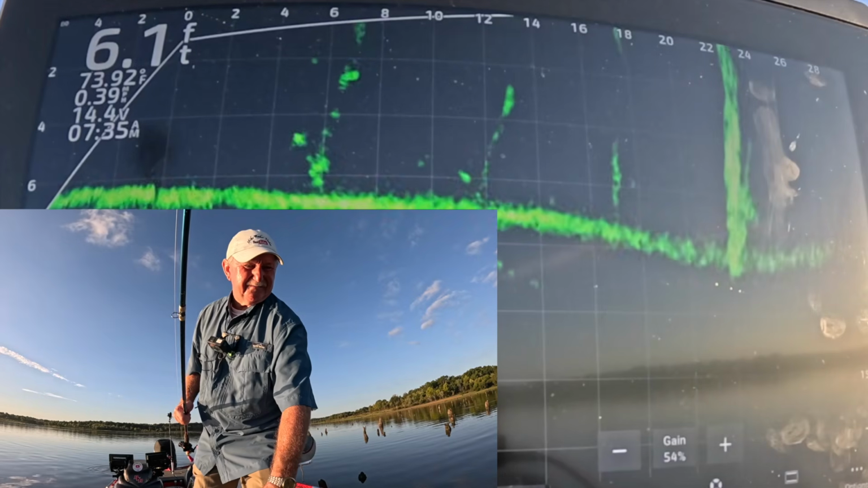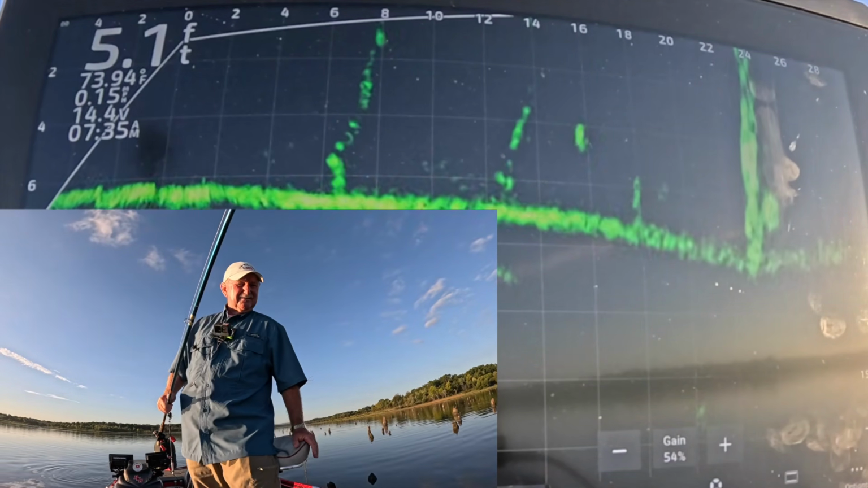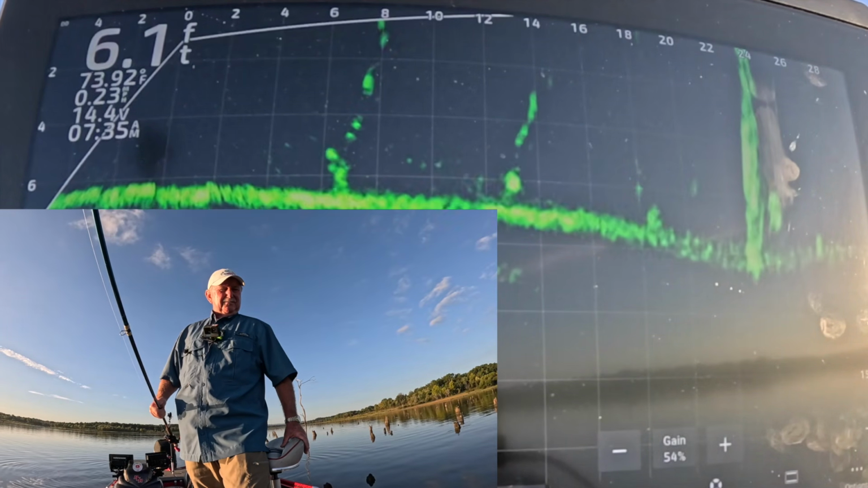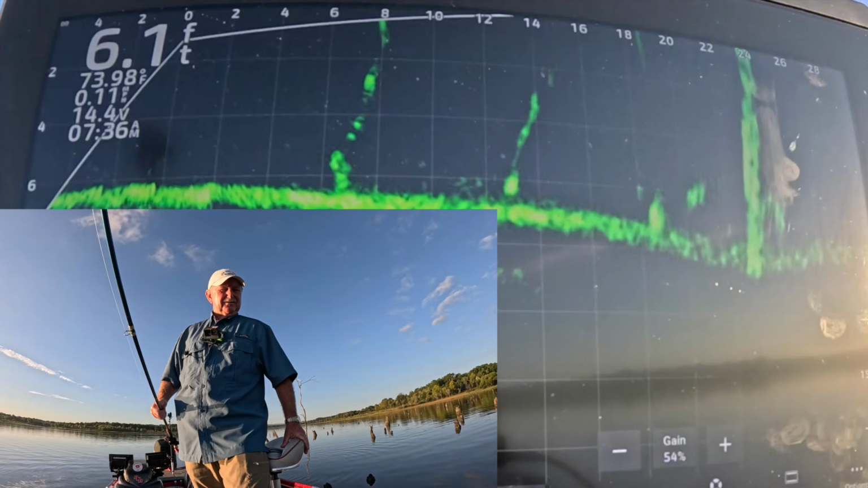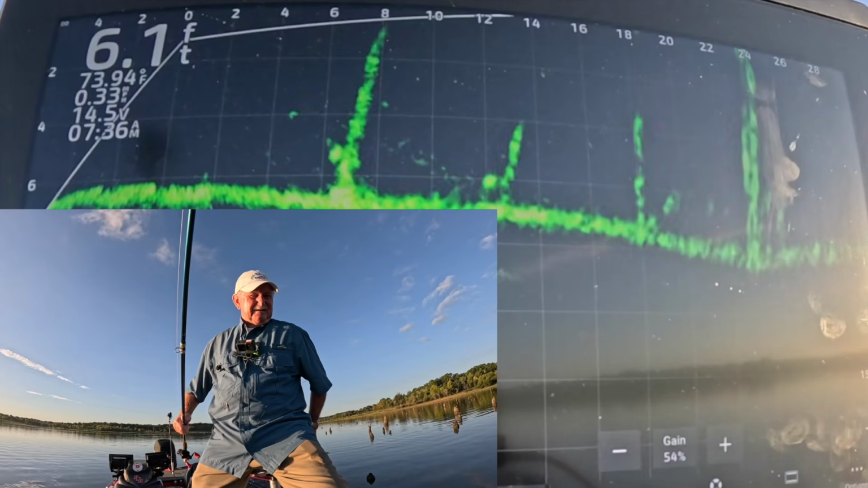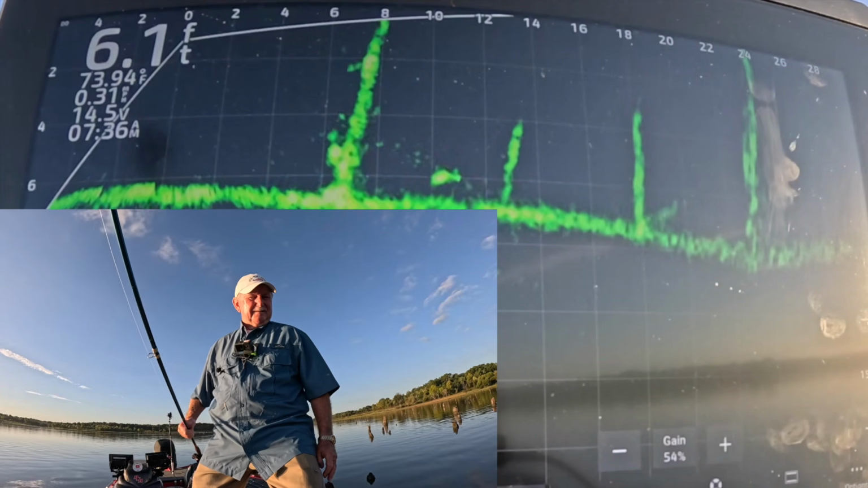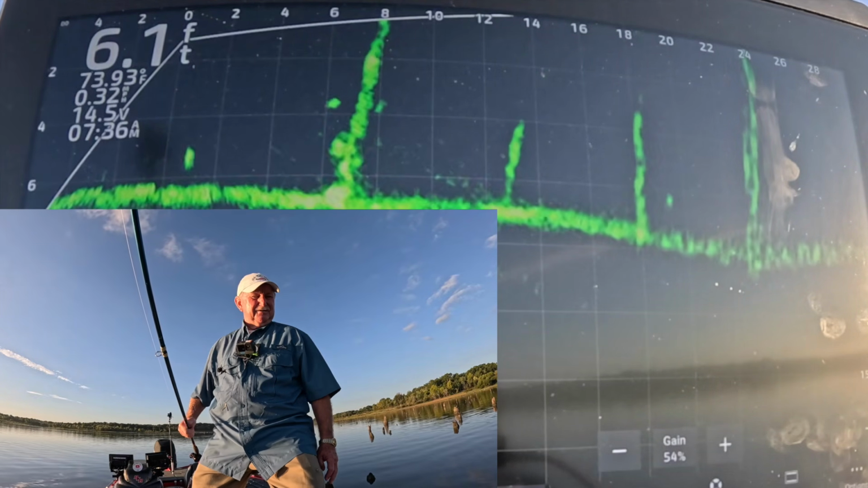Poles down. Oh, that's right there. Come on. If you don't react to it, I'm going to get a minnow out and see if that makes any difference. If he'll stay there, we'll just do a little experiment. I got a jig on him.